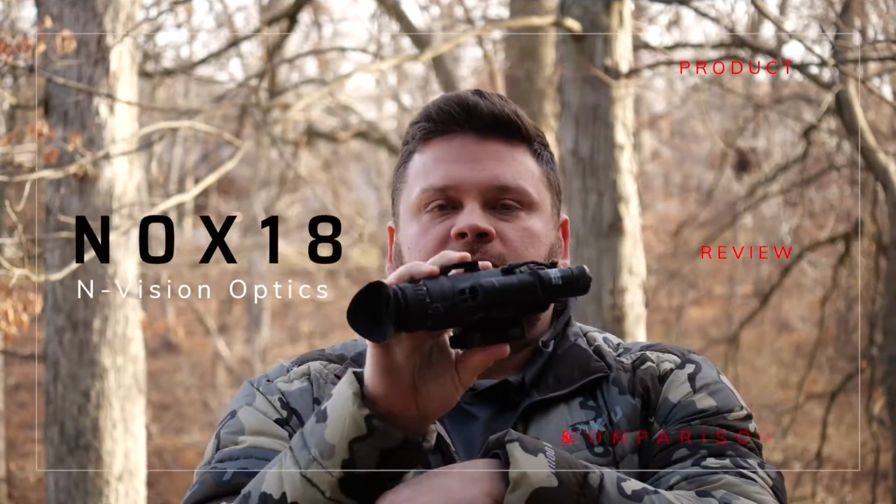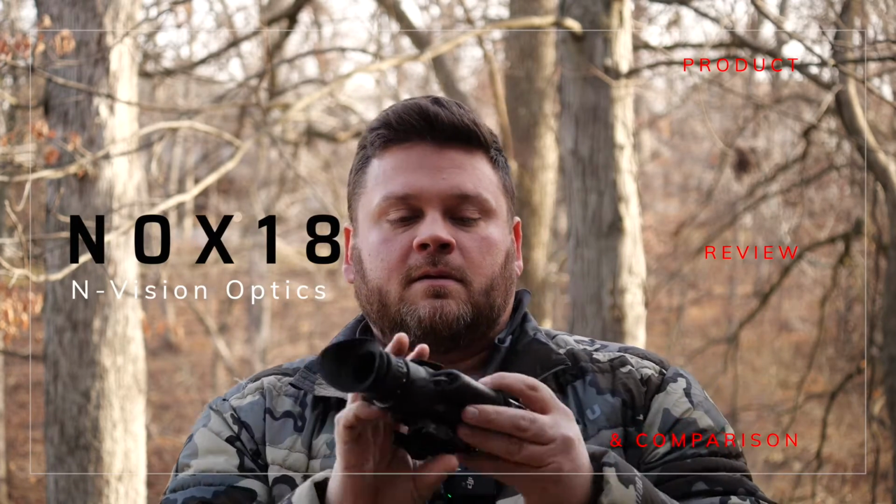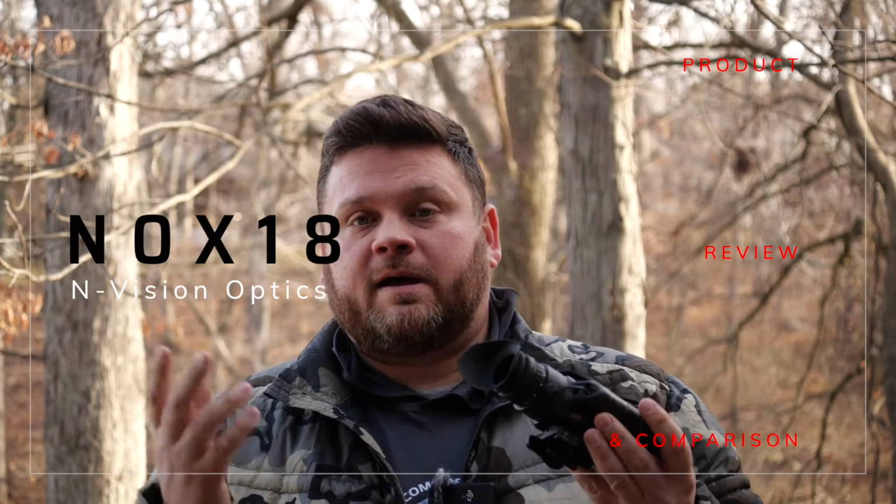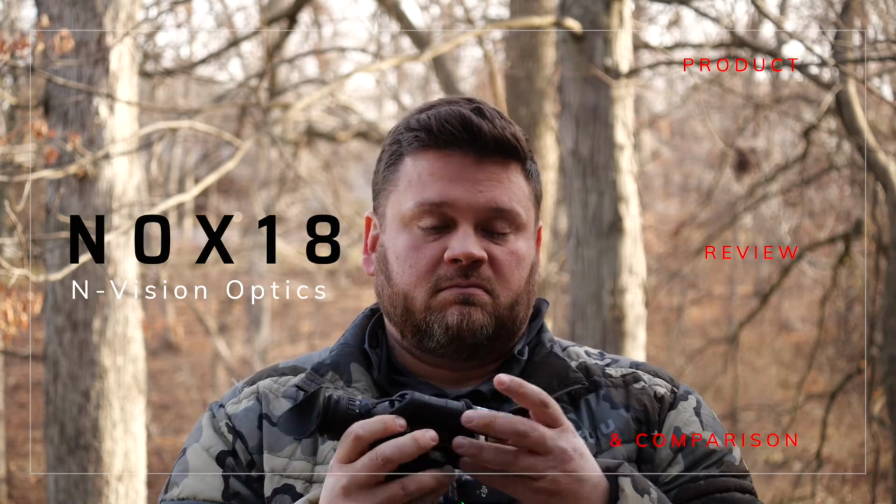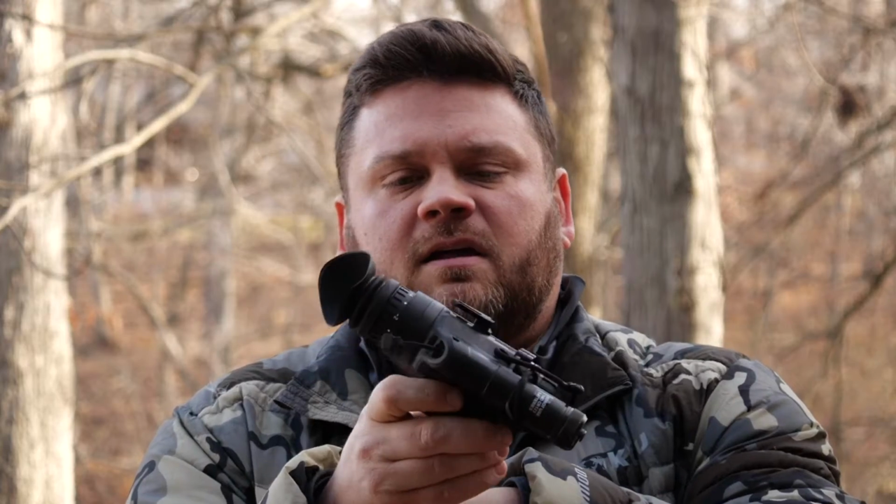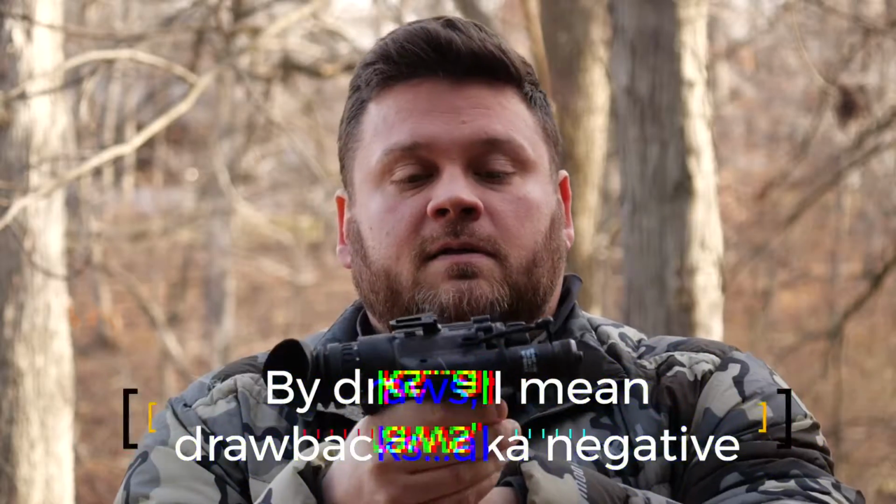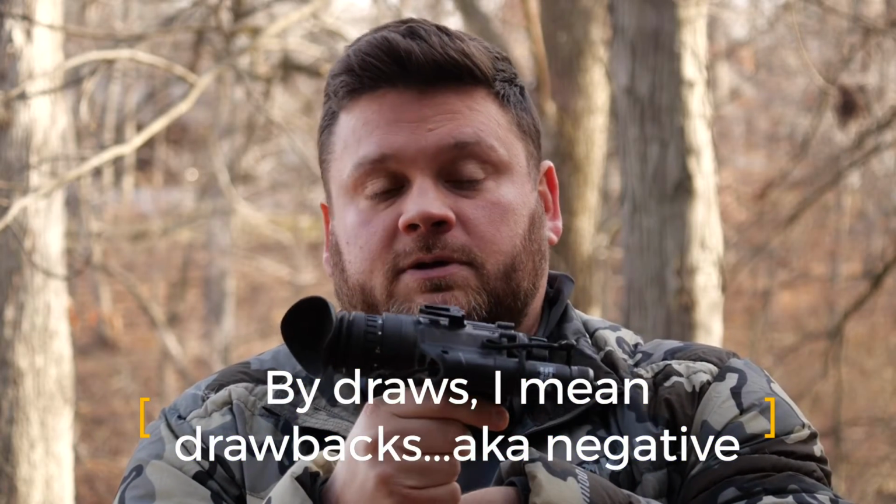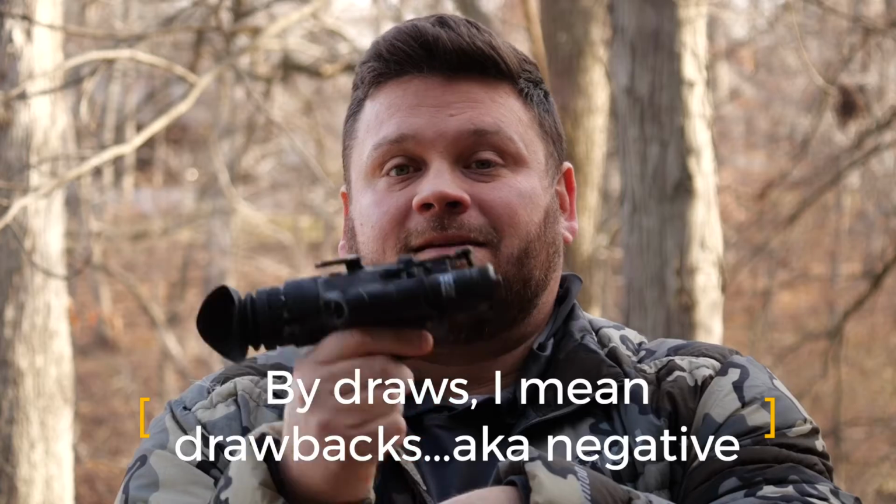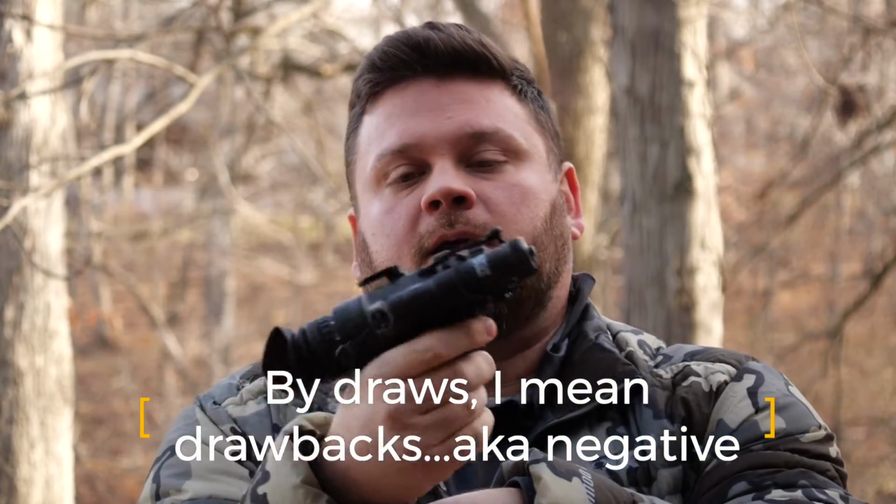So with that in mind, let's jump into these three units and compare them. N-Vision Halo NOX 18. As you guys know, I run the Halo XRF now as my backup thermal scope. Fantastic product. Just incredible image, clarity, pretty easy functionality, what have you. Draws to this unit: the software is absolute trash as far as any video sharing. Doesn't really matter on the NOX 18 because you can't record anyway. Another draw, negative to it, if you will.